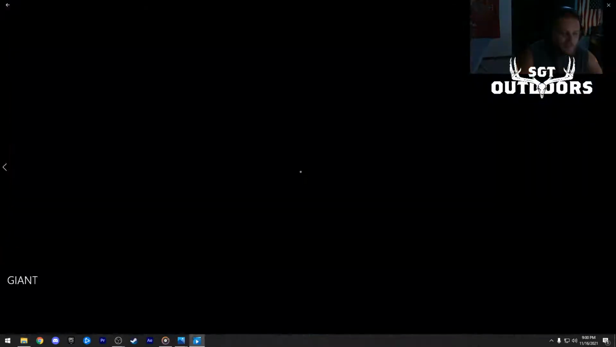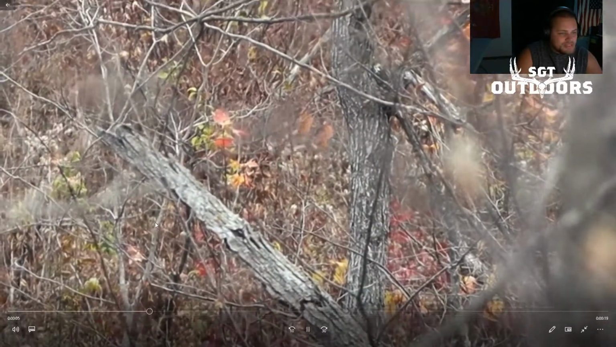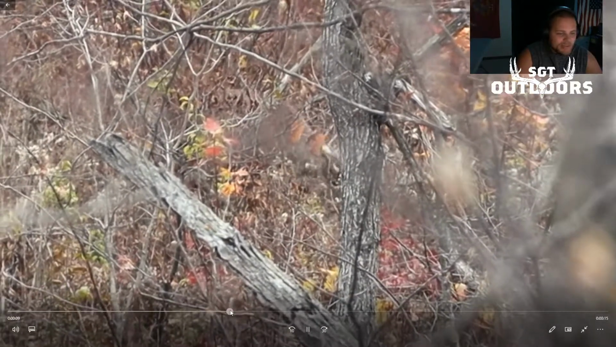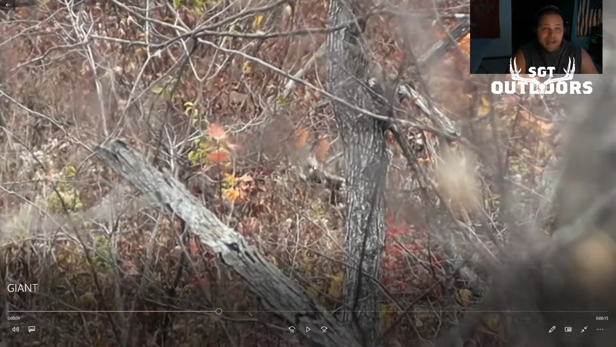And I just wish this buck would have came in, you guys. That's definitely 160, 170 inch. I mean, right there, you can see the mass on that antler. Right there. I mean, look at the mass on that antler.